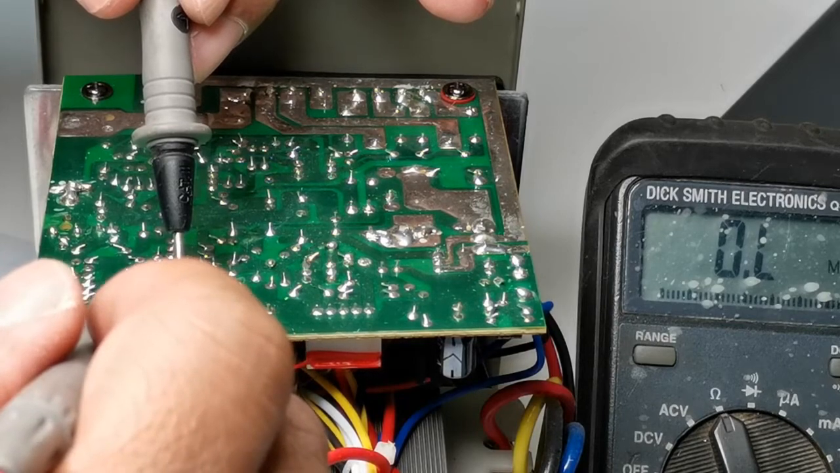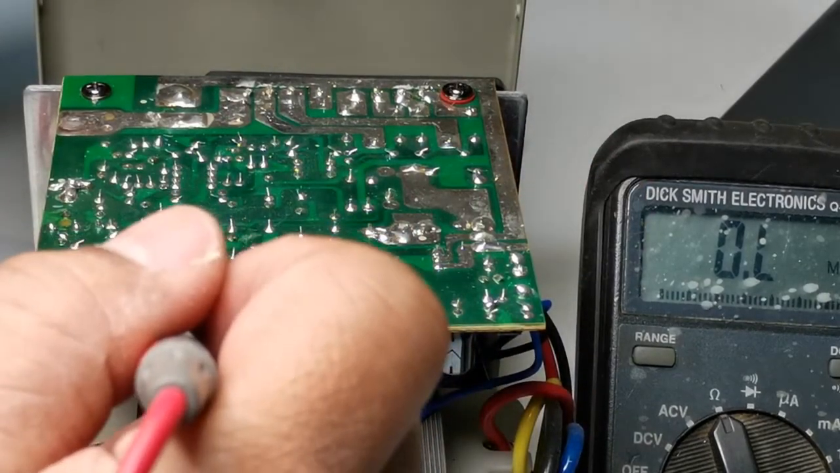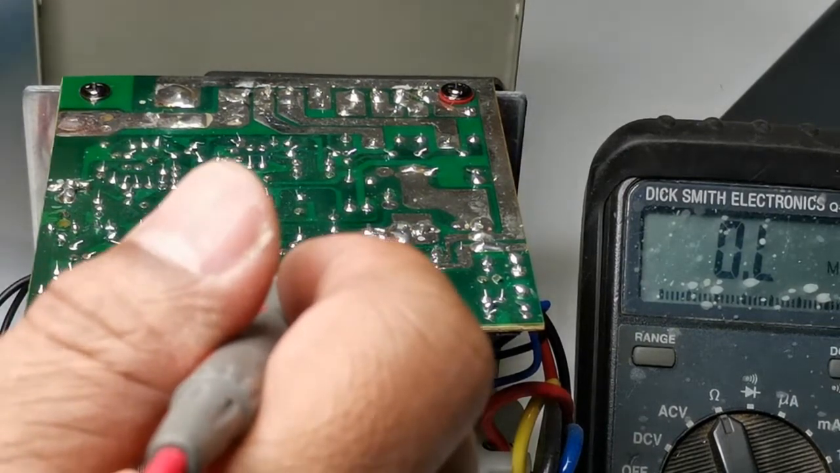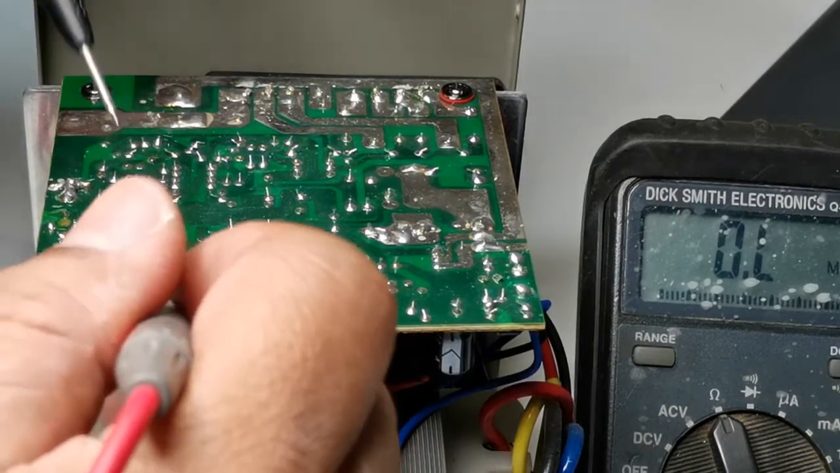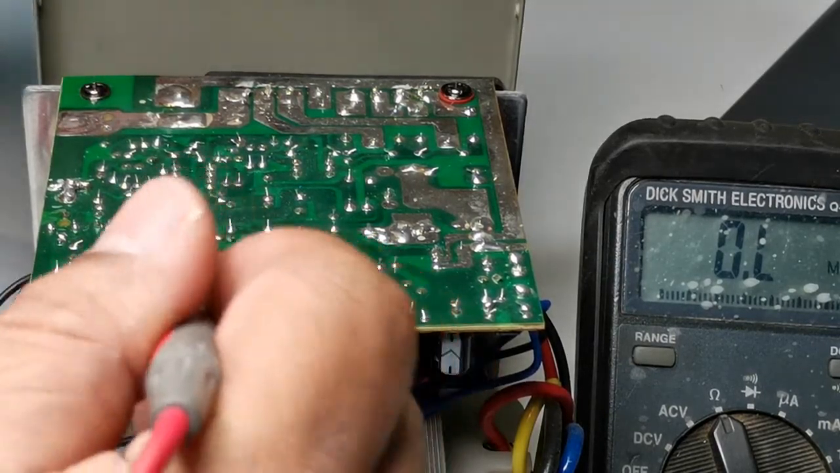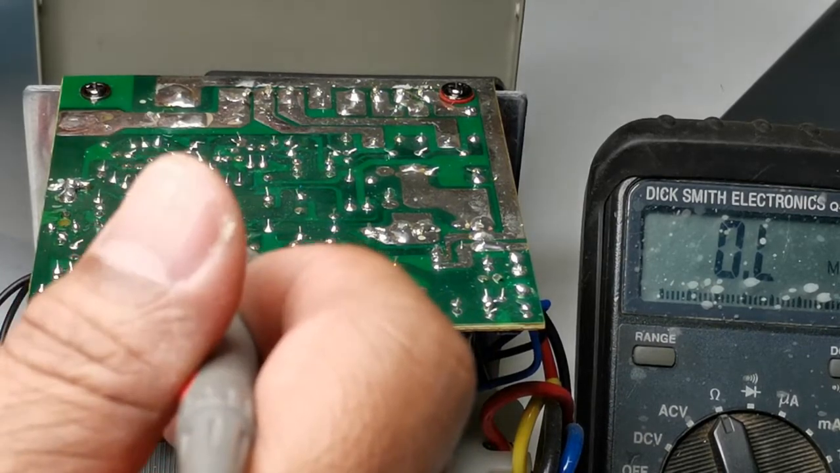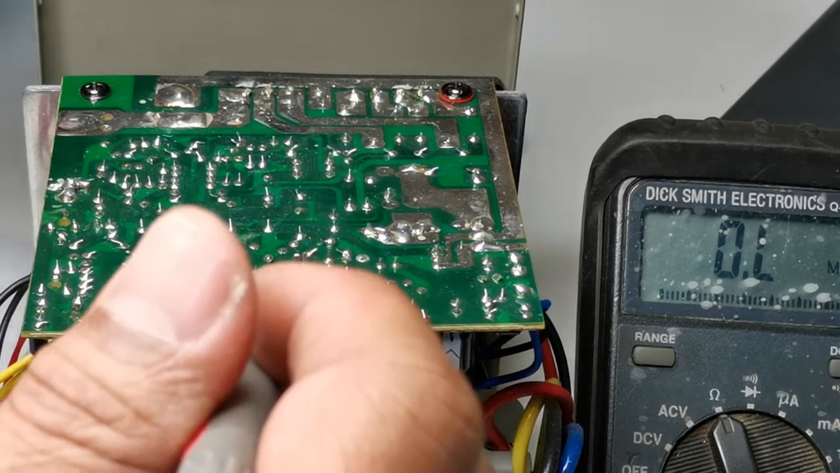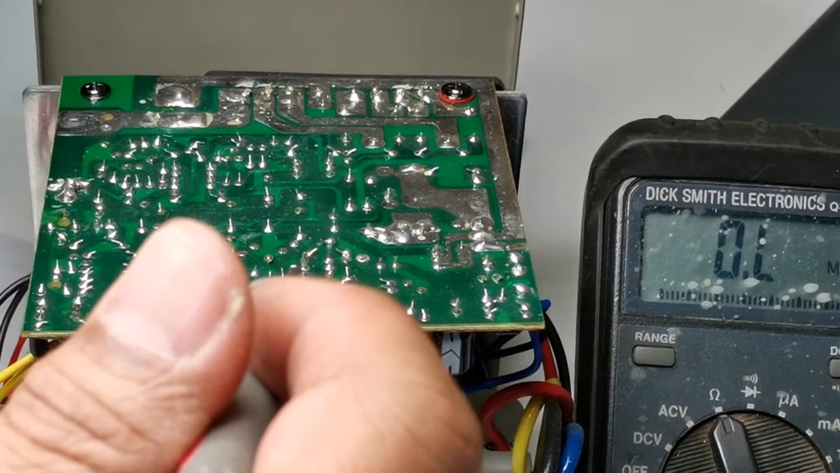That's the other way of loading the output, when the resistance is not low. It's not due to low resistance between output and ground, the center pin. So this is something due to a negative voltage which is biased into the output voltage.